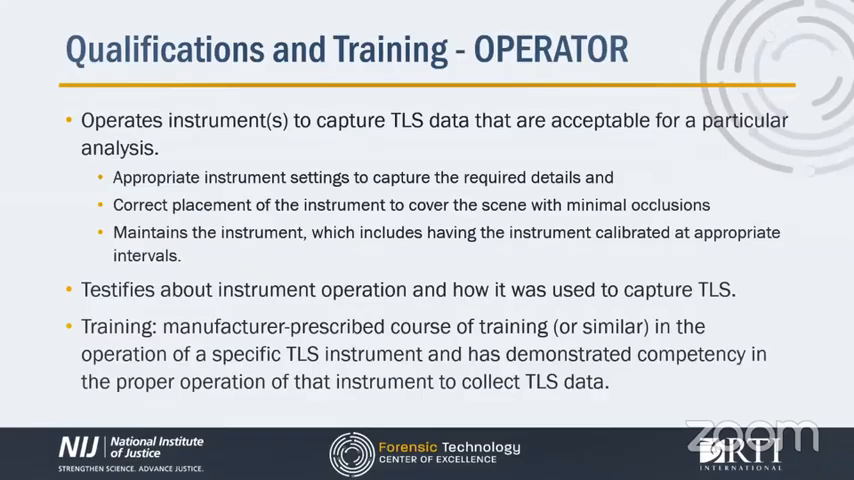So I want to take a few moments and talk about these different levels of functional capability. The first one is the operator. Broadly, the operator is trained and qualified to operate the TLS instrument, to capture data, testify about how the TLS instrument operates, how it was used to document a particular scene, as well as topics like instrument maintenance, obtaining calibrations, etc.